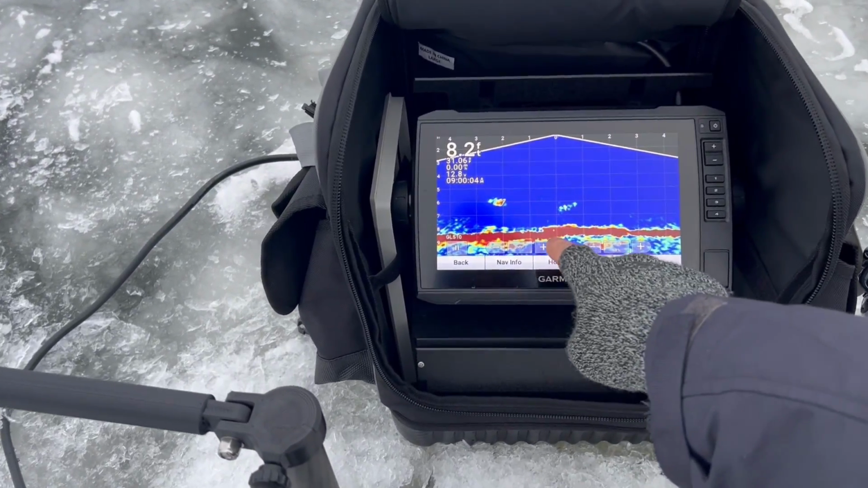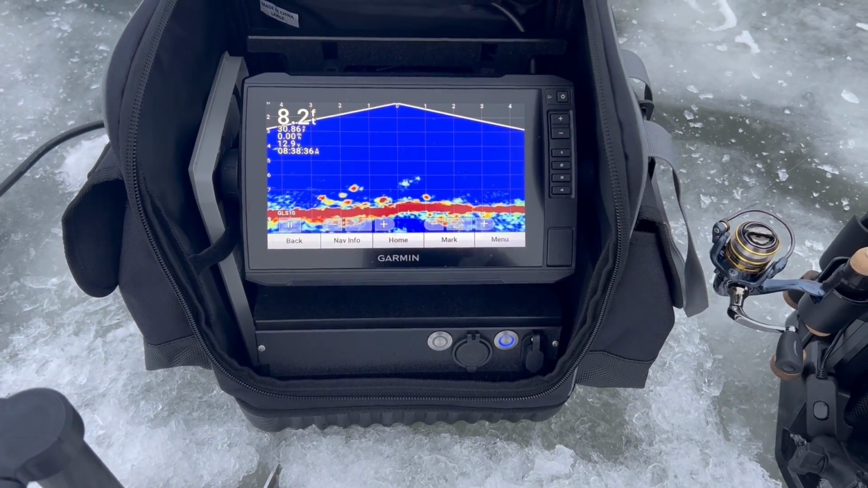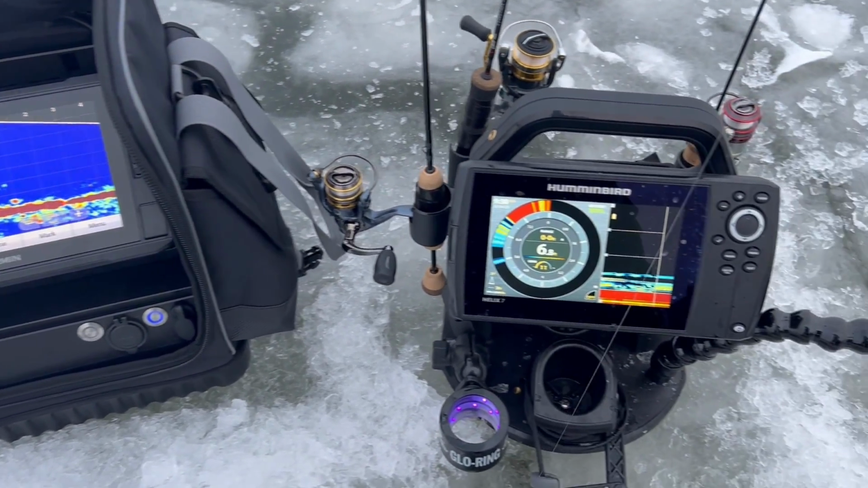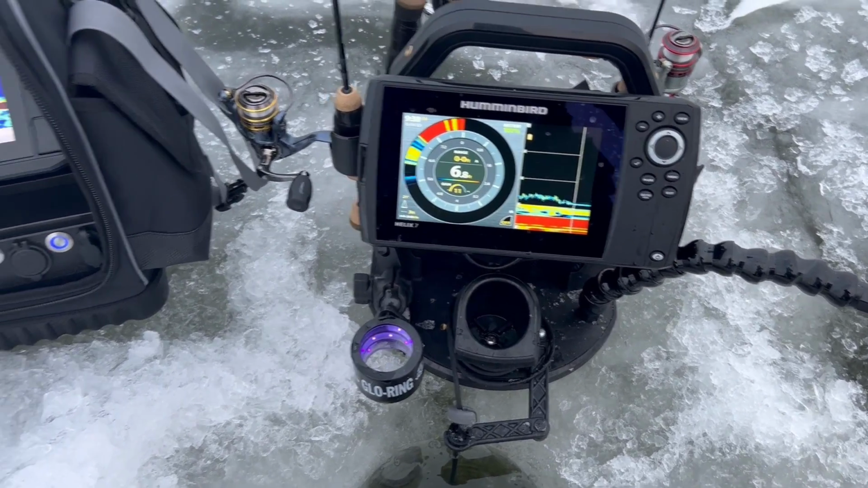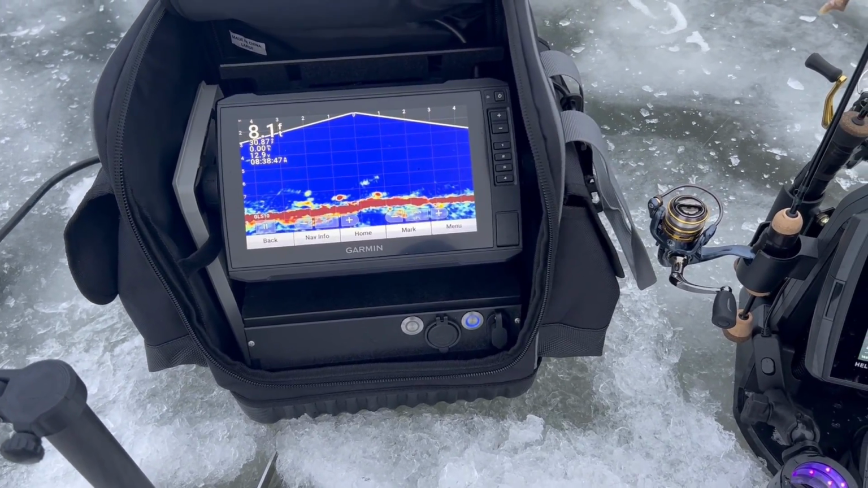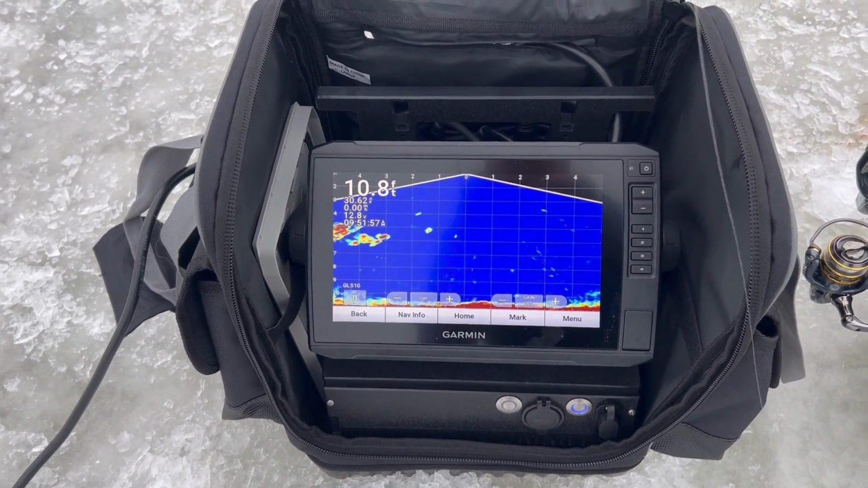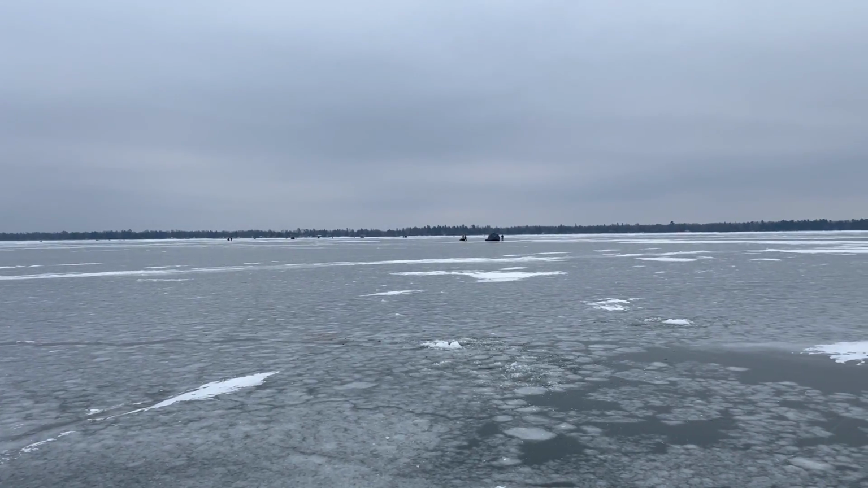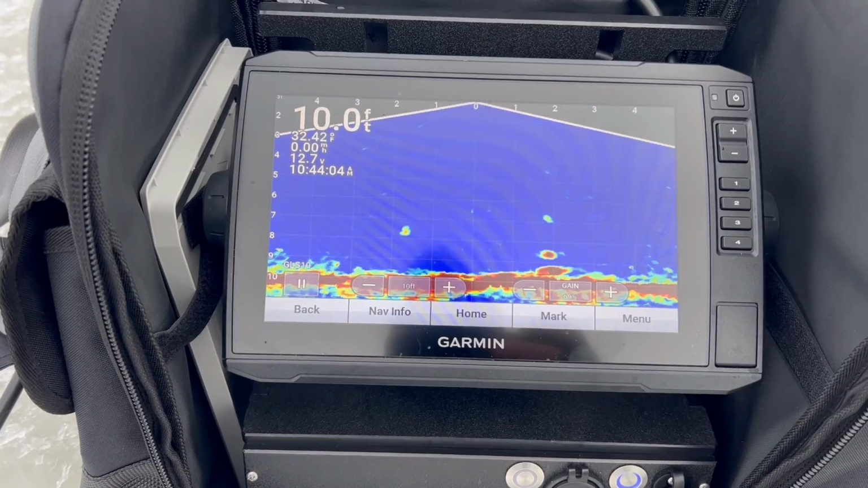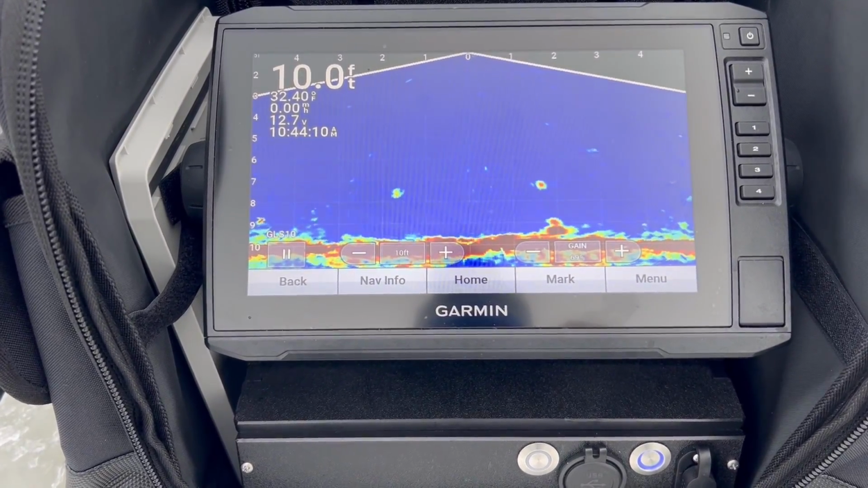I don't know, that guy sliding along the bottom right there could be something, but small panfish on the Panoptics, small panfish on a flasher. Got a bunch of bait fish up high. Here's my jig. Here come the masses. They're staying shallow with me though. Definitely got a fish playing with the dead stick here, but not real big.